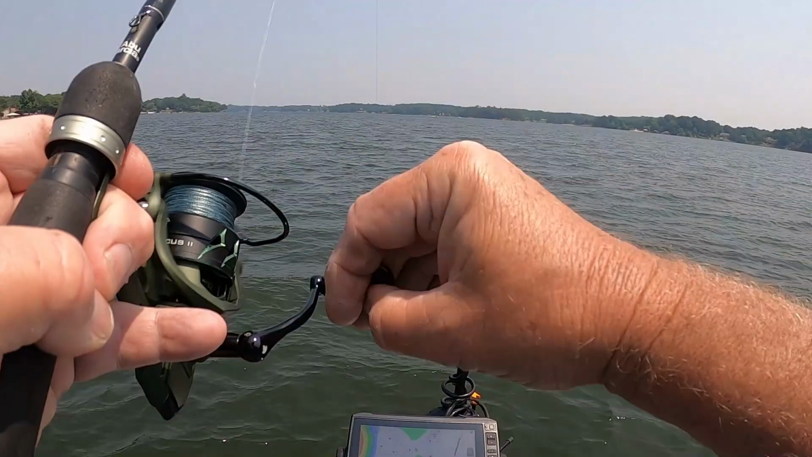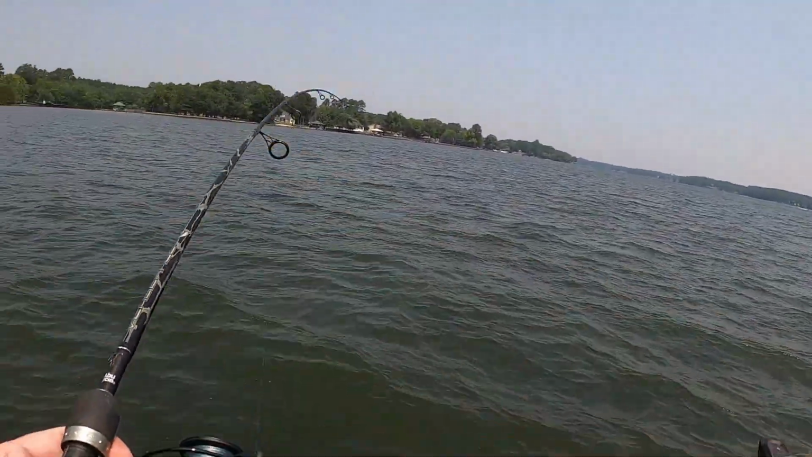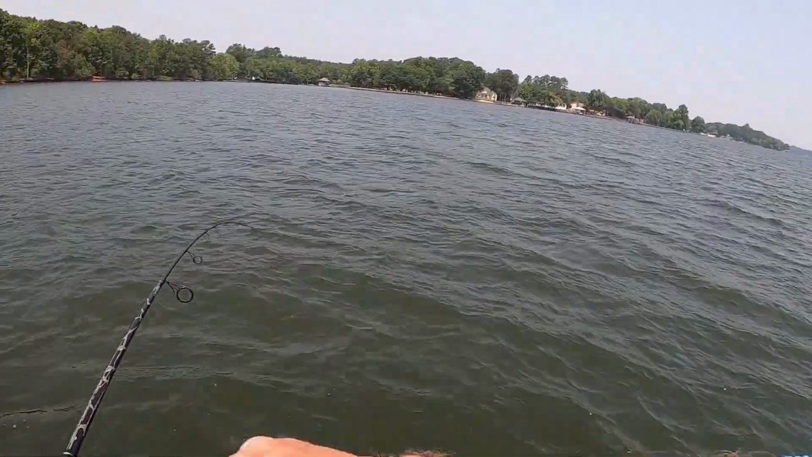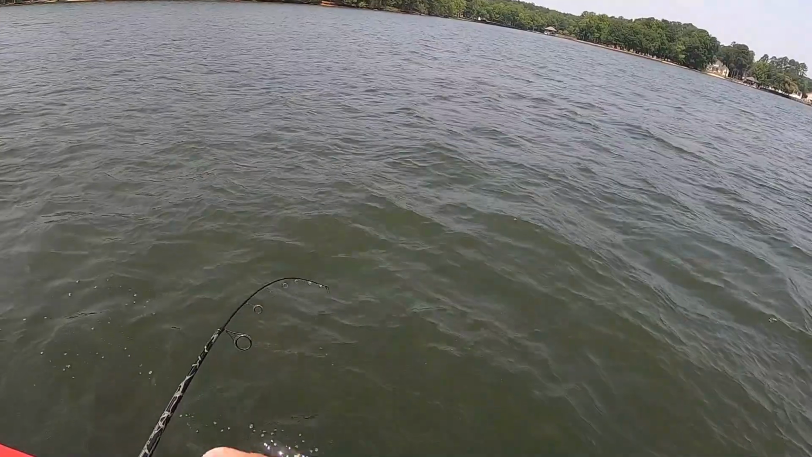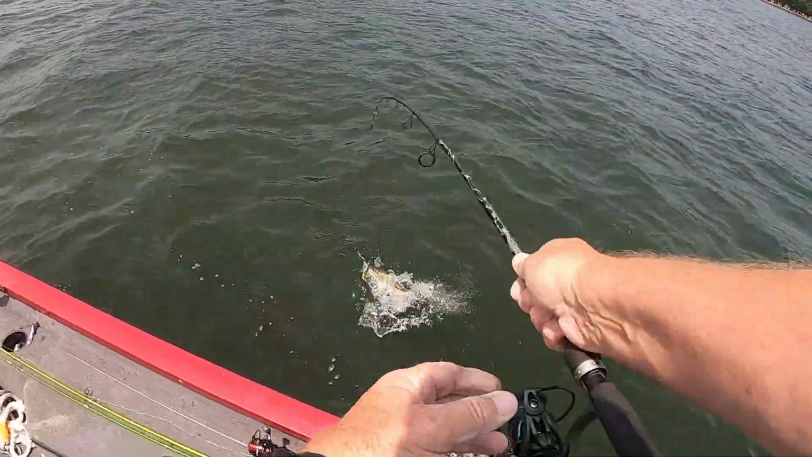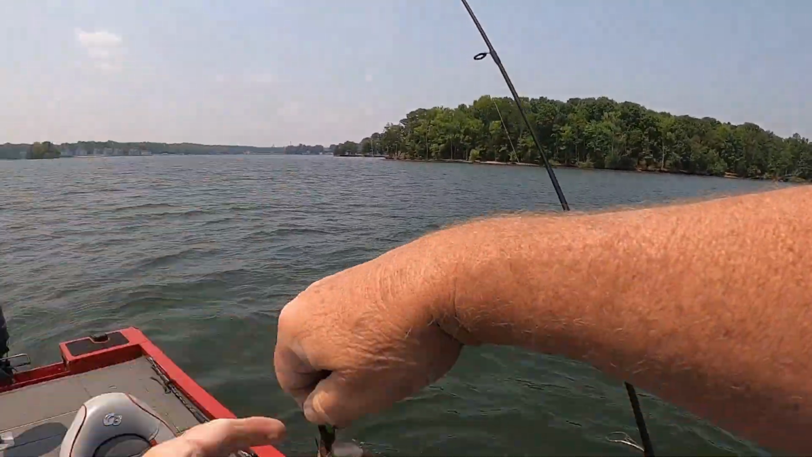He's following that thing. Yeah, he was following it. Ain't much size to them out here, but they're fun to catch. Ow!